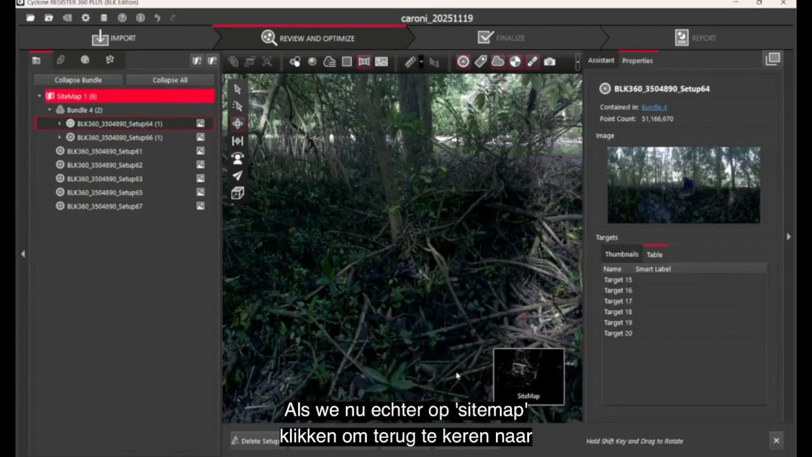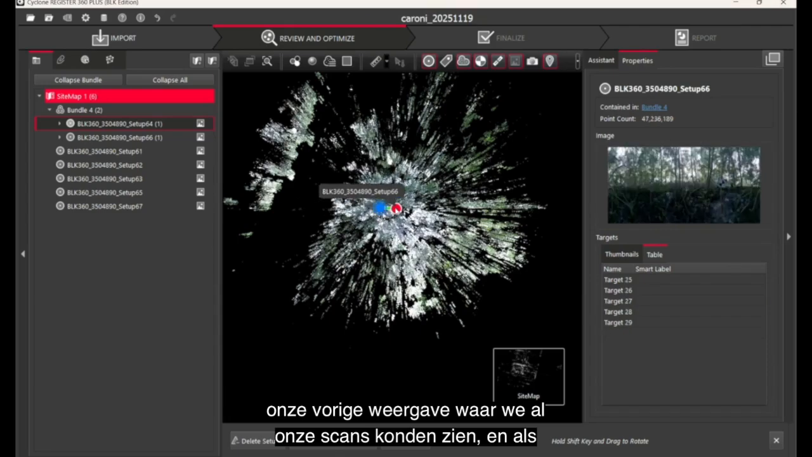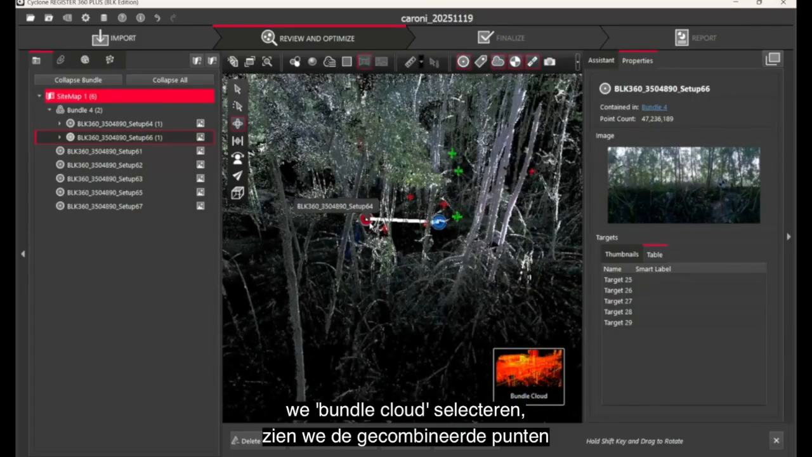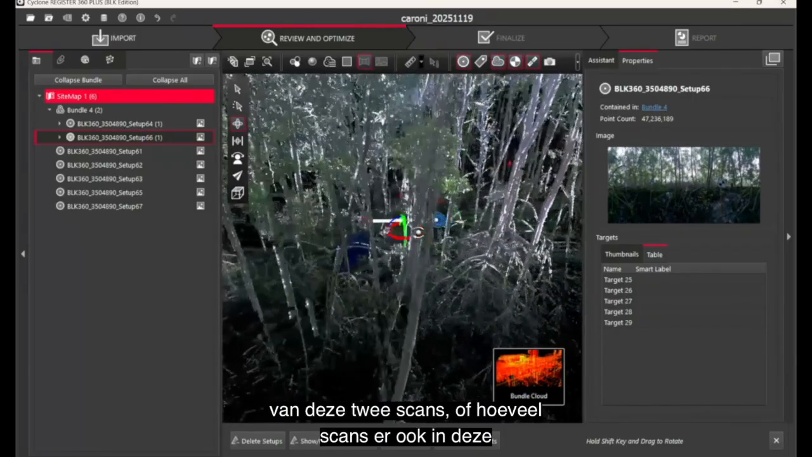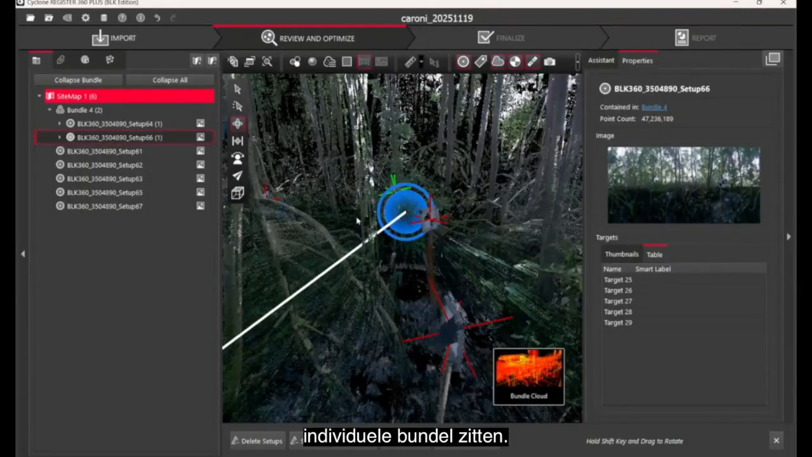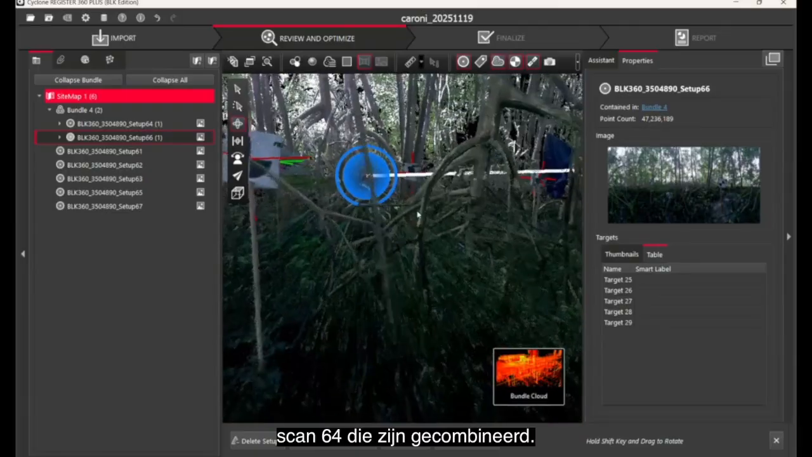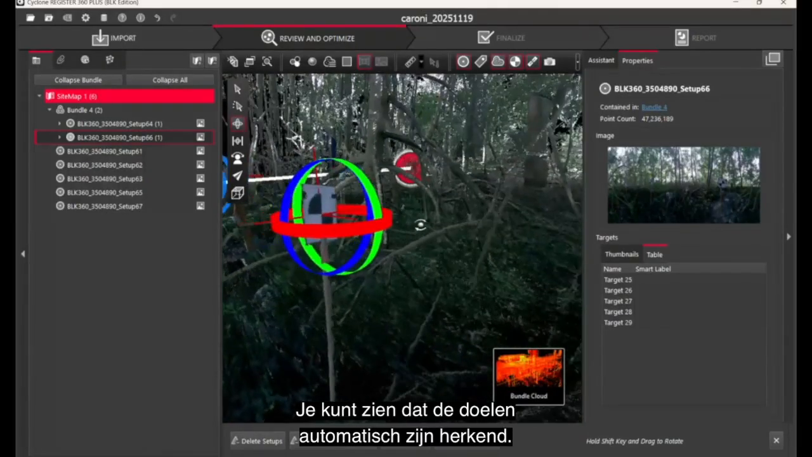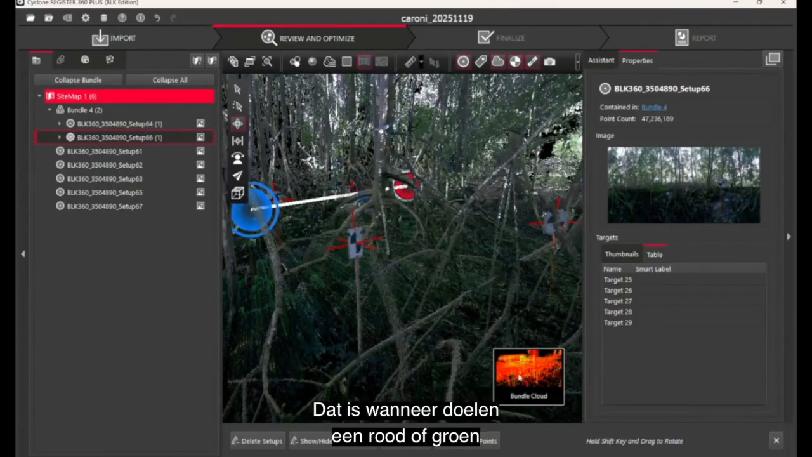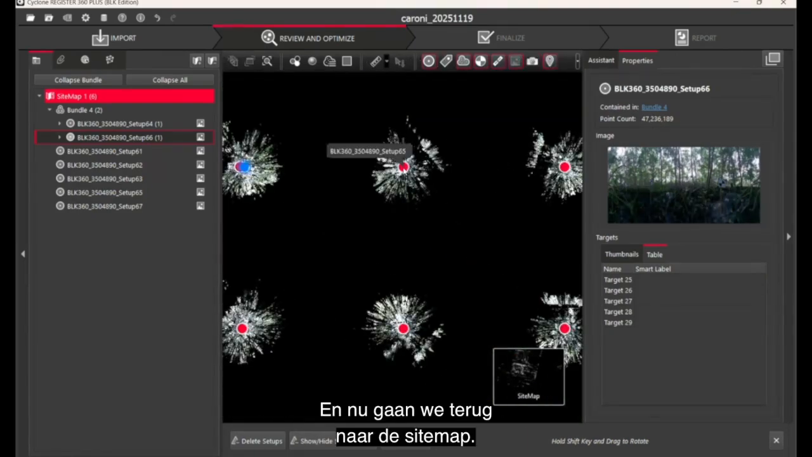However, if we now click on sitemap, revert back to our previous view where we could see all of our scans, and if we select Bundle Cloud, now we will see the combined points of these 2 scans, or however many scans you have in this individual bundle. So we can see the setup 66 and the other setup or scan 64, which have been combined together. You can see that it has automatically recognized targets. That's when targets have a red or green crosses through them. And now we revert back to sitemap.